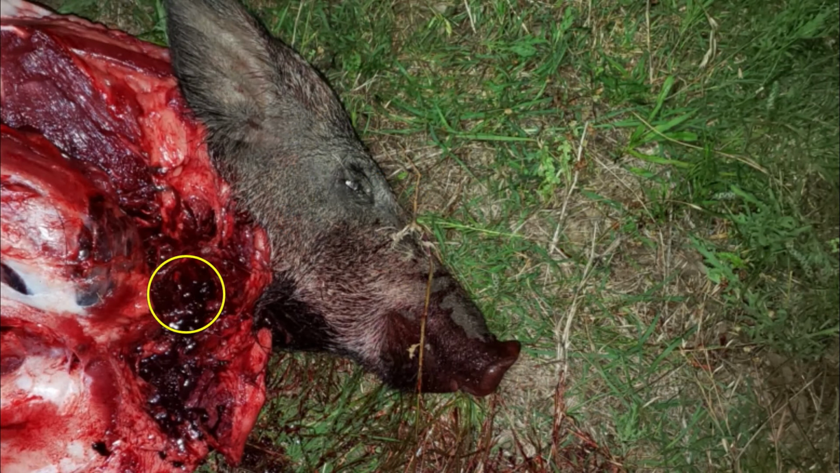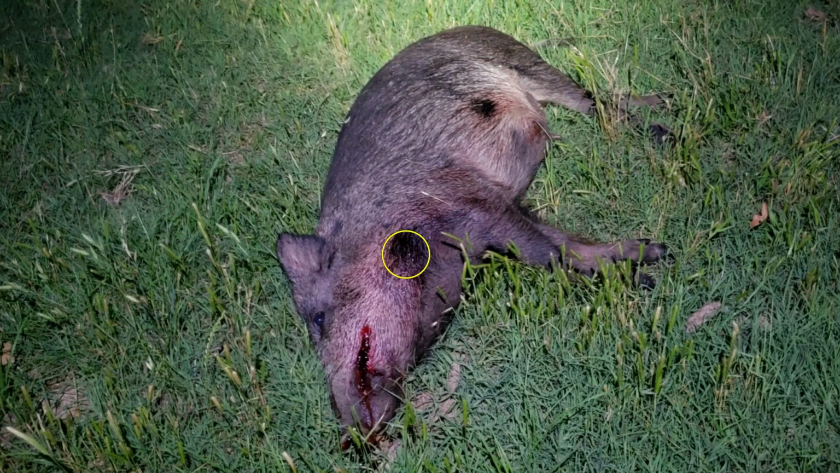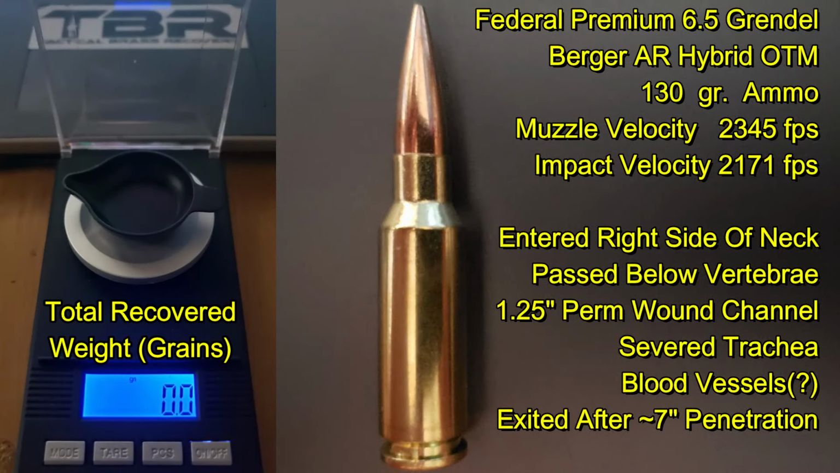The first shot on the sow entered on the right side, made a nice large hole going through the neck, tearing out the trachea and exiting out the opposite side. So there was no bullet recovery. But the bullet did more than enough damage going through the neck to put the hog down quickly and efficiently.